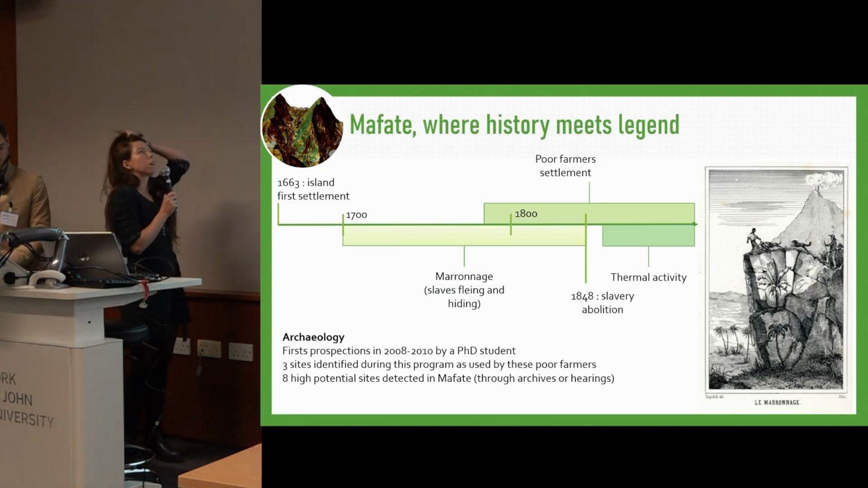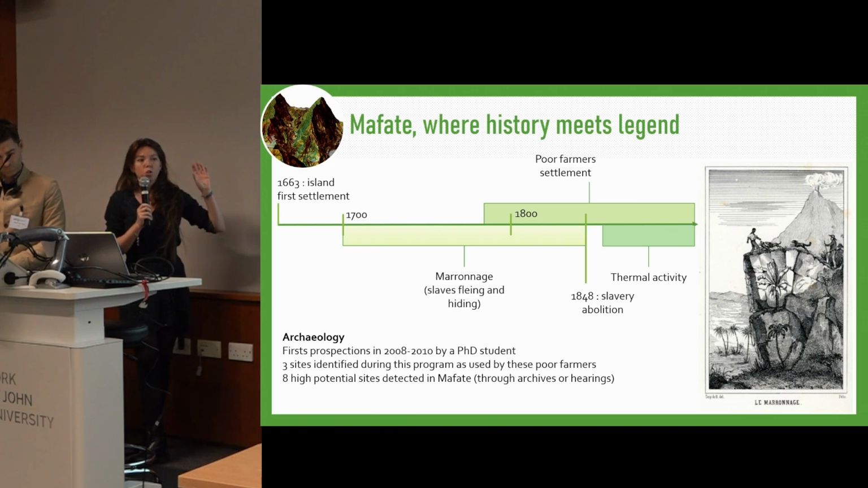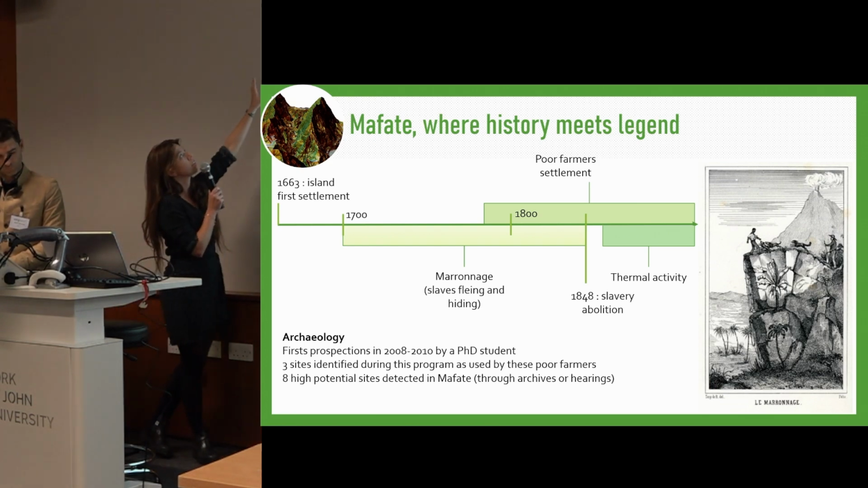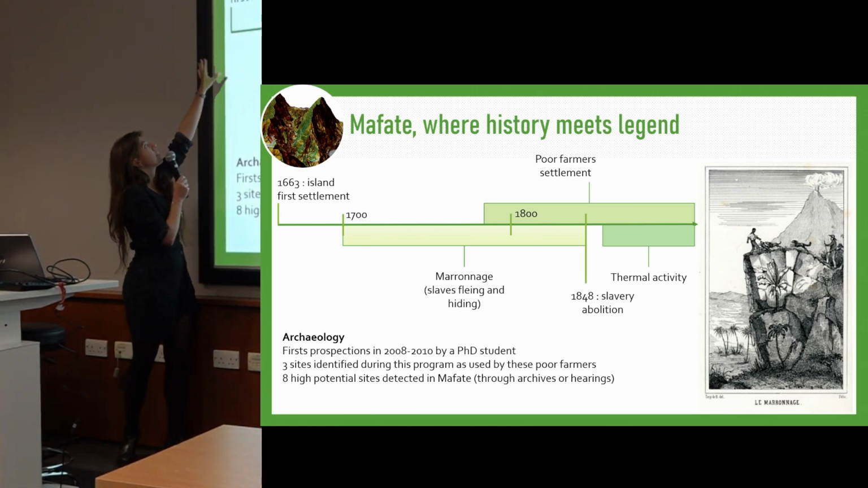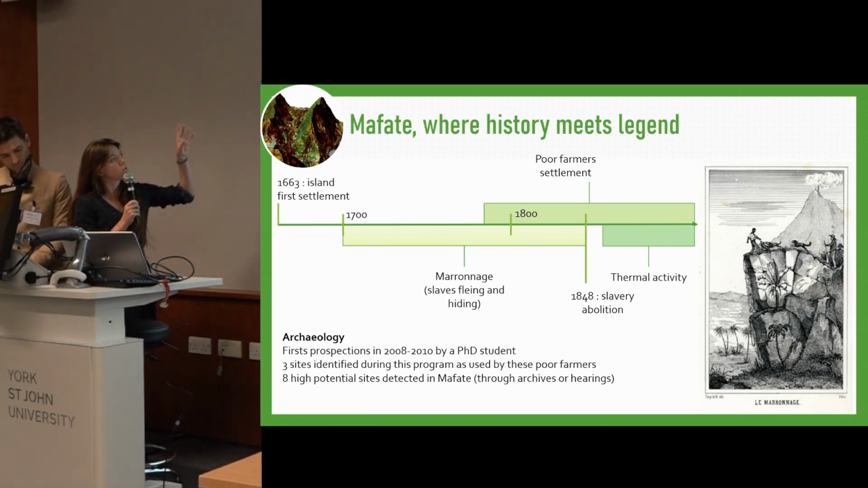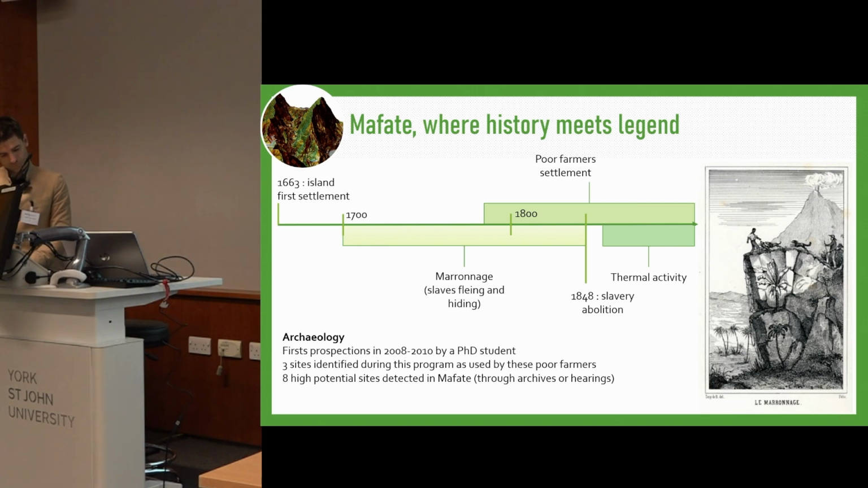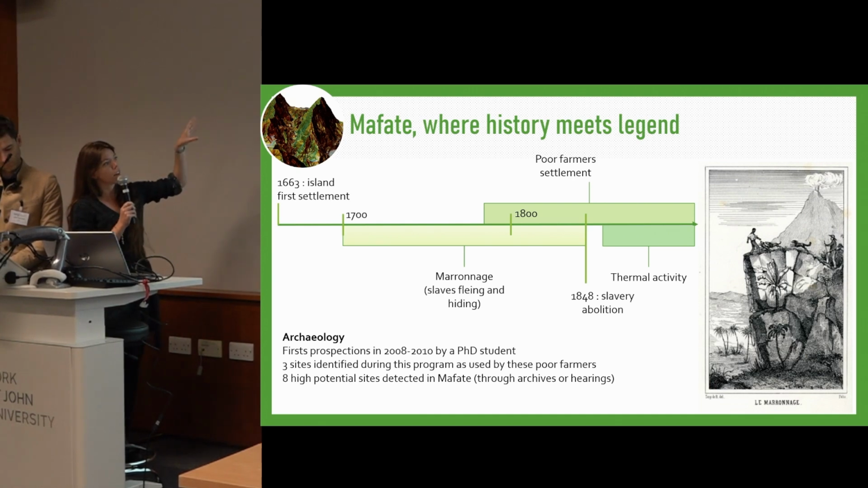About the history, La Réunion is only about colonial and contemporary archaeology because it was a desert island until 1663. Mafate's history can be seen as three big blocks. During the 18th century, the Marine Age, slaves fled and hid in the center of the island.